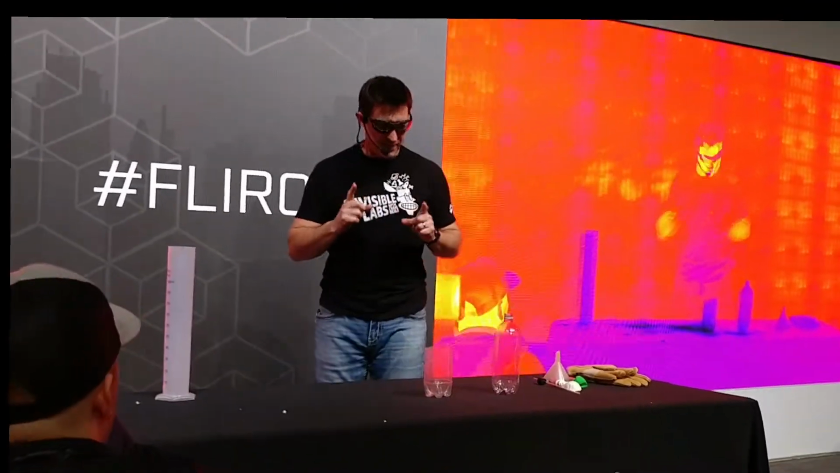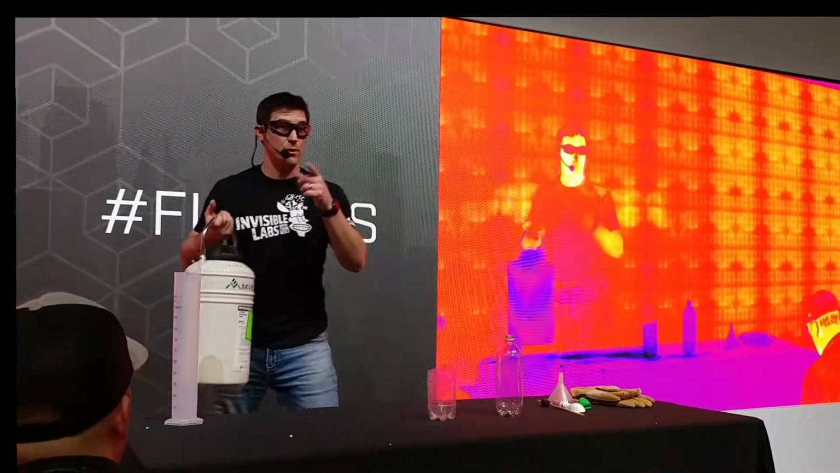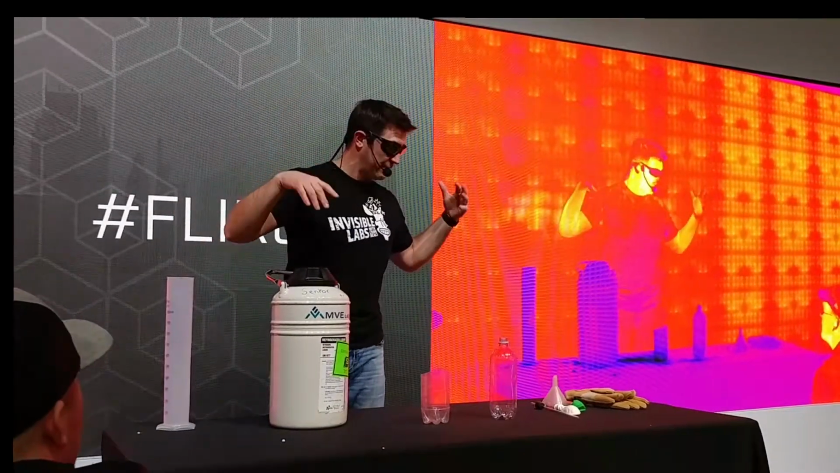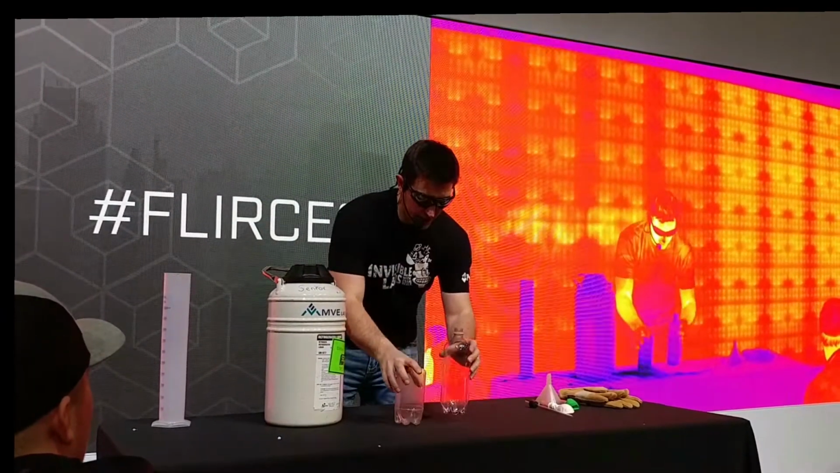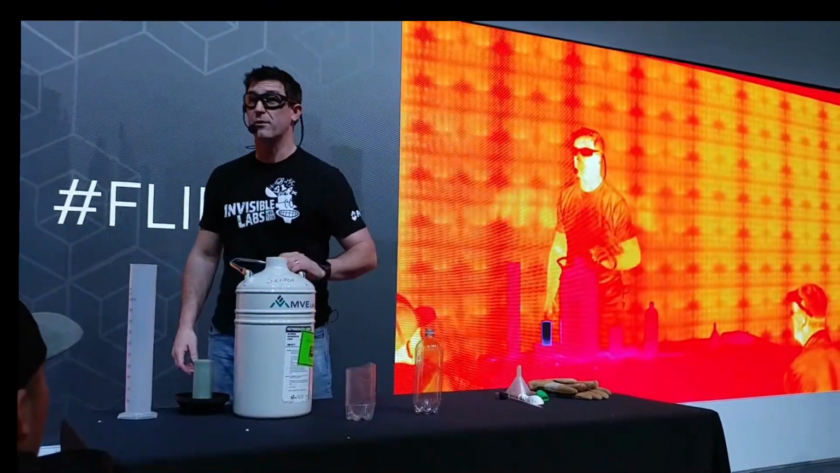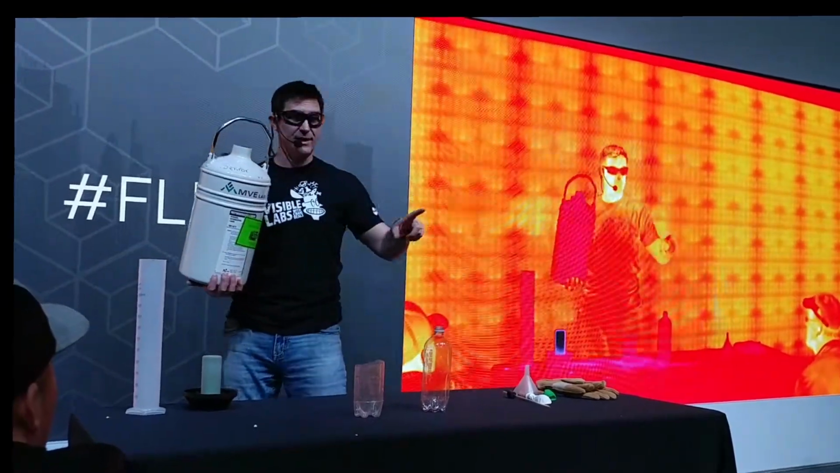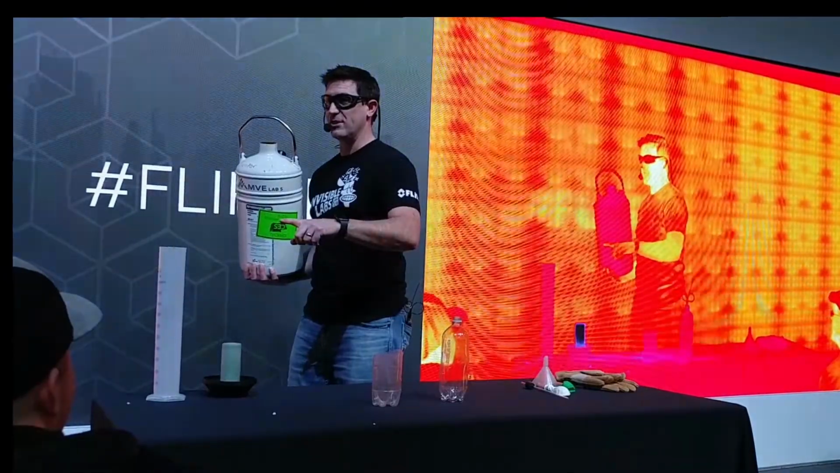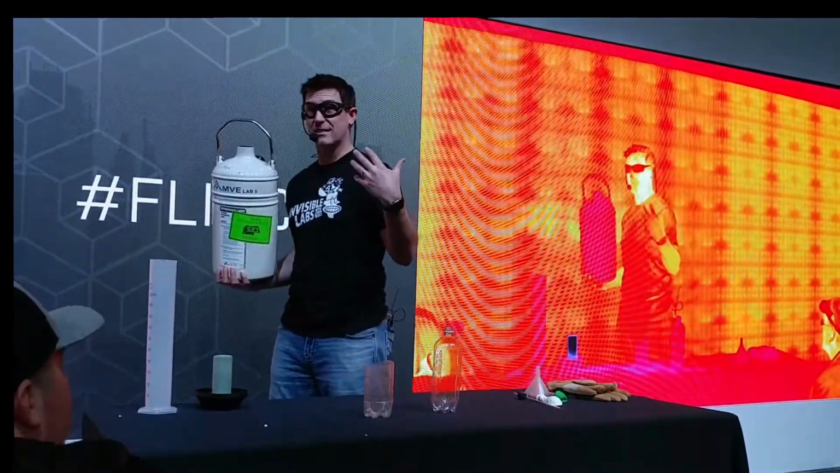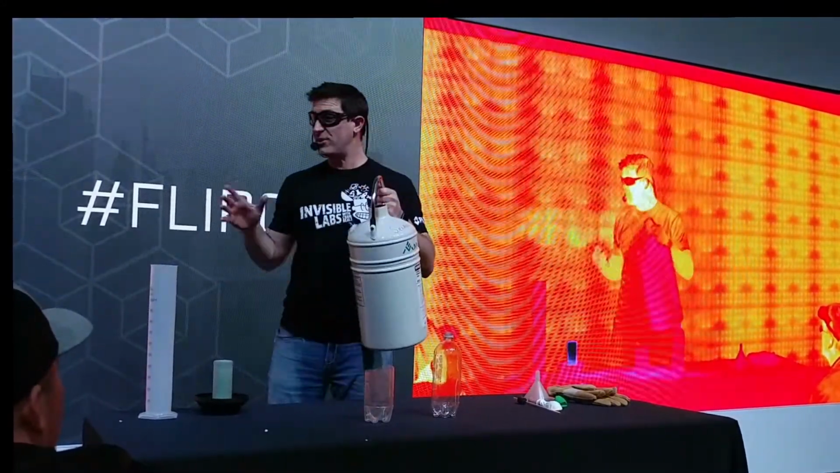Now, one of my very favorite things to have in the lab is liquid nitrogen, and especially when we're using thermal cameras, because we can see some great contrast with the hot and with the cold. First thing I want to do is talk about the temperature of liquid nitrogen, because it's quite likely there'll be a quiz at the end. Remember, you're sitting in chemistry class today, and Jake is probably going to come back up at the end, and just a little hint, he always asks if anybody knows the temperature of liquid nitrogen. So I'm going to give it to you now.